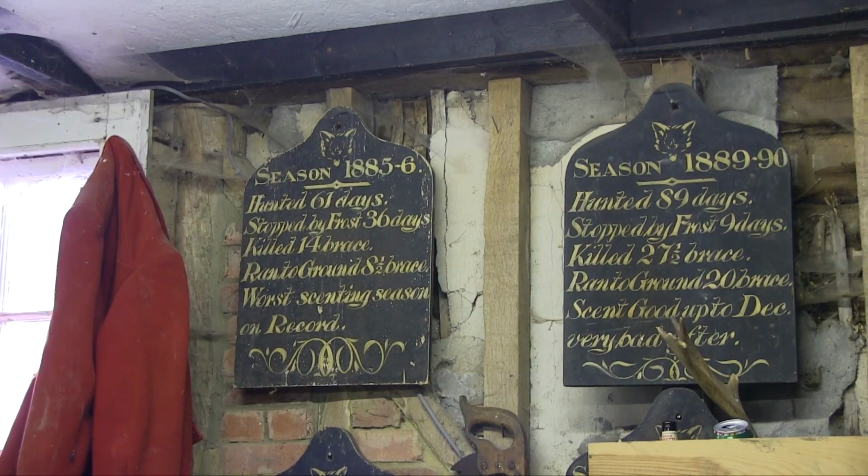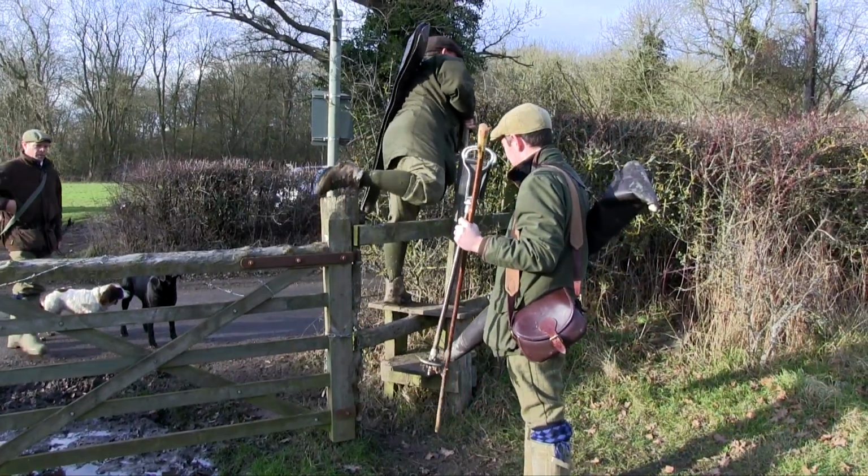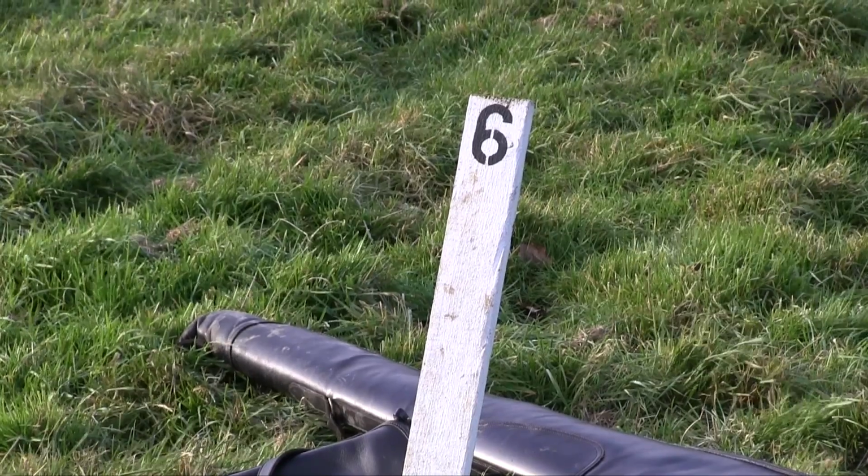It is a fascinating place. Ted's been a part of the hunt for many years, and he's a knowledgeable bloke. Had some good grub. Hopefully we're all full of energy again and raring to go. They're going to be blanketing that cover quite a fair way away now into this wood, and then they'll push this wood out to us, and hopefully we can see a few birds.